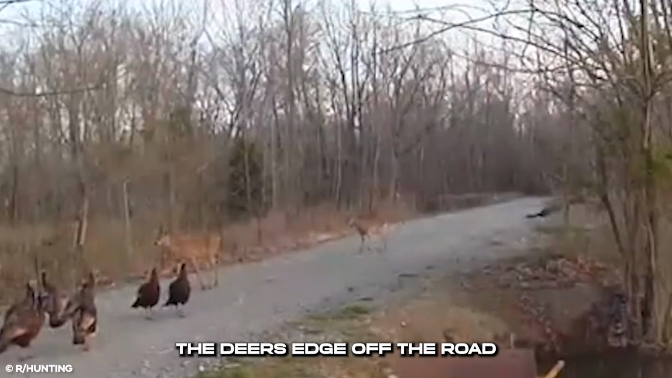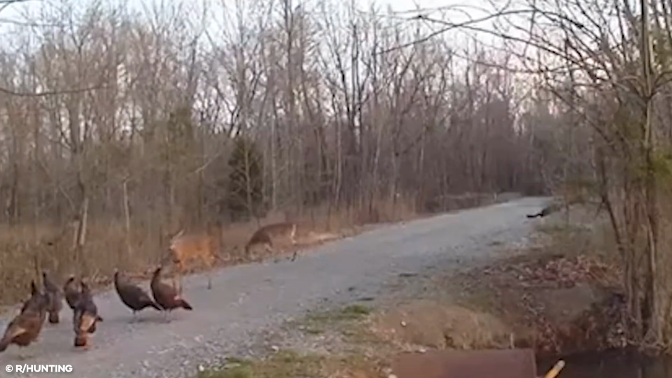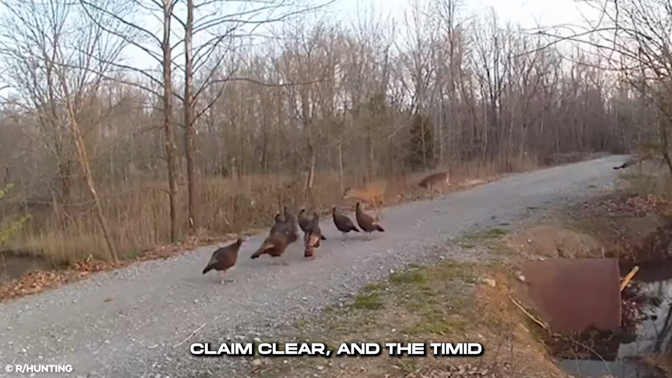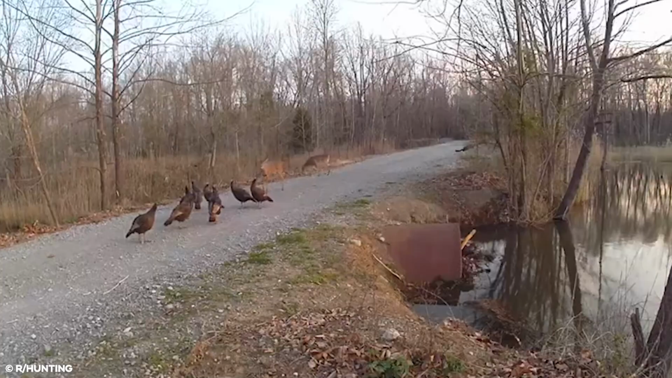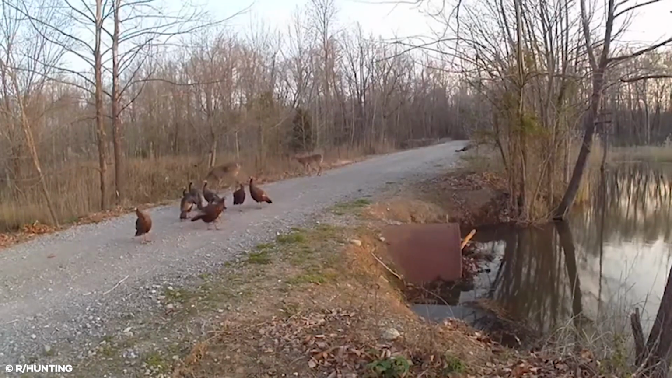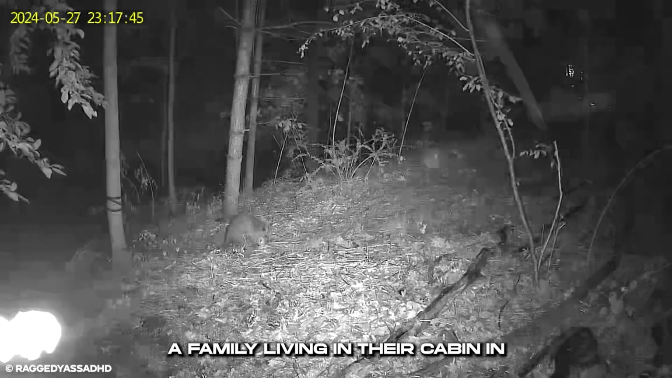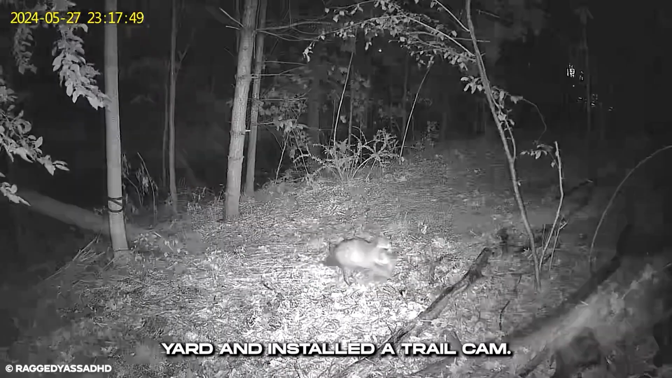The deers edge off the road into the woods, but it looks like they want to take the road. The turkeys make their claim clear, and the timid deers allow it to happen. A family living in their cabin in the woods heard raucous in their yard and installed a trail cam. The cam recorded a uniquely disturbing sight that is rarely encountered.